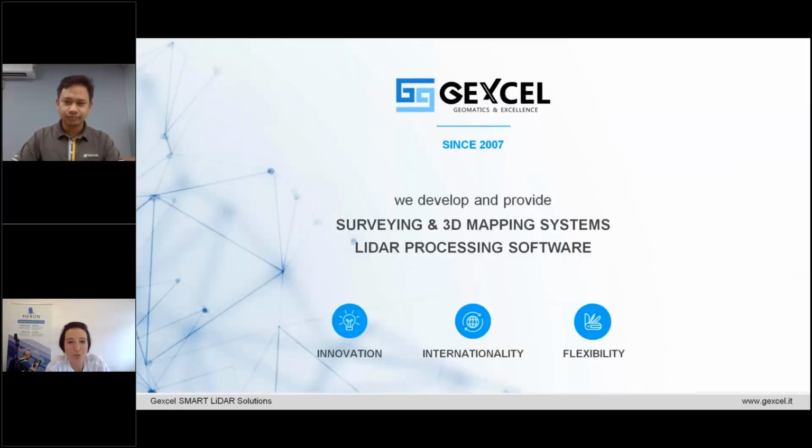Thanks a lot, Aizat, for introducing Topcon Positioning Malaysia. We started to work together several years ago, and what's best is that our partnership has grown, following the common technology developments. As you know, Gexcel has been involved in the global market of 3D surveying and 3D mapping for around 15 years, developing and providing innovative point cloud processing software and surveying systems. I feel this is the reason why we have worked and grown together.